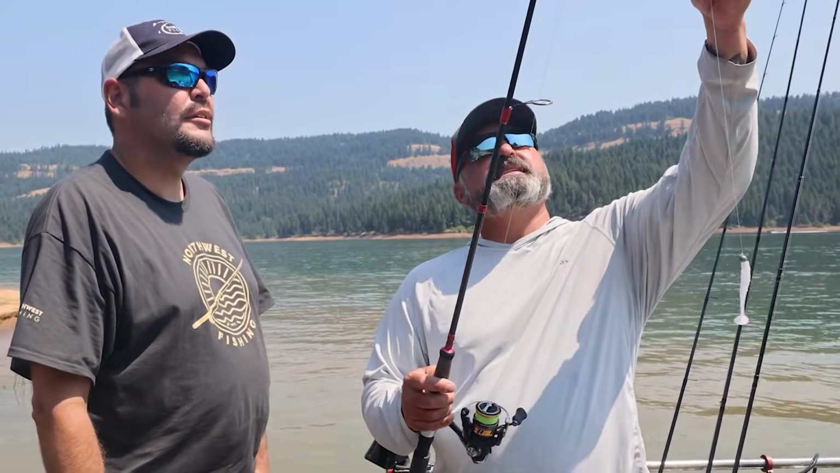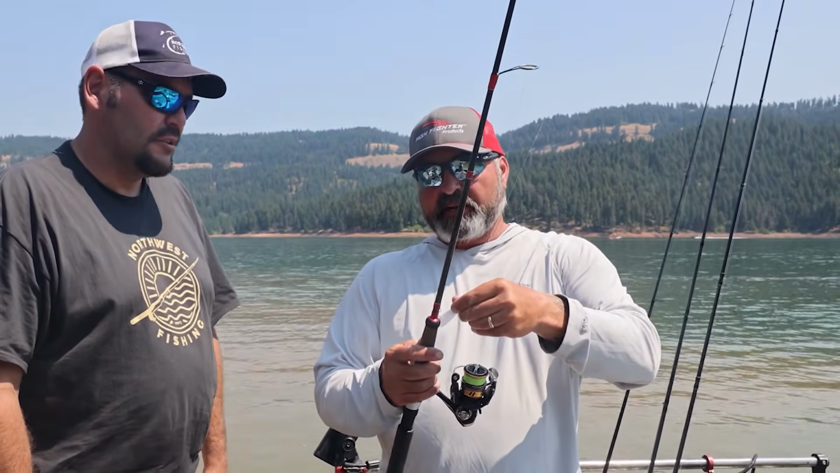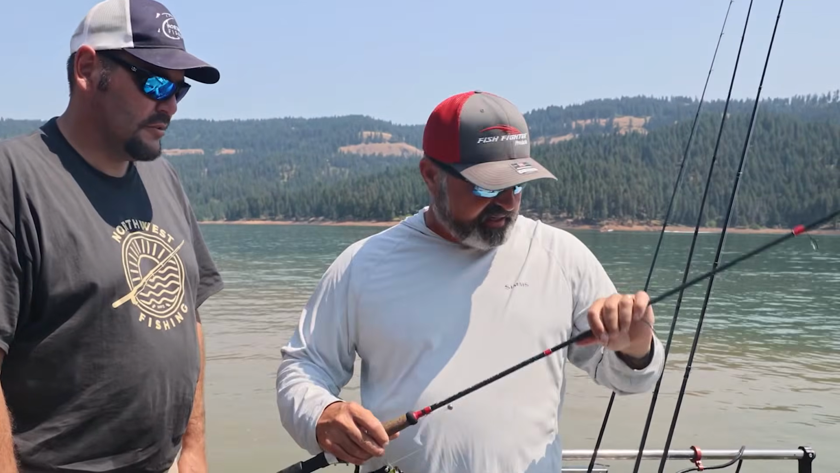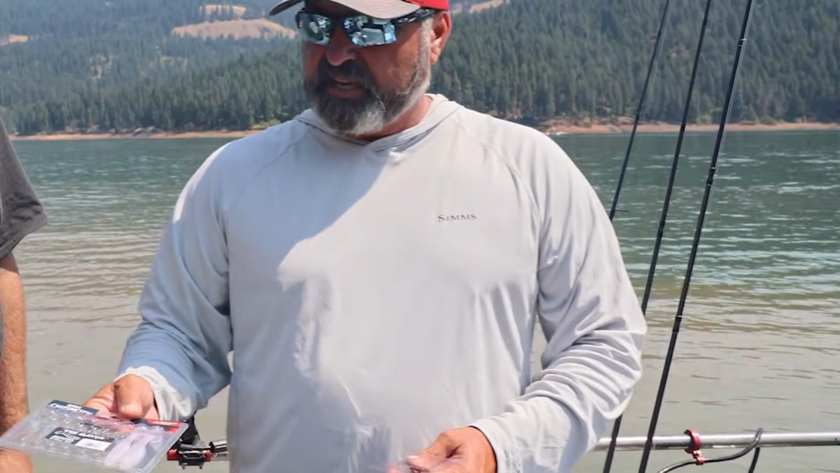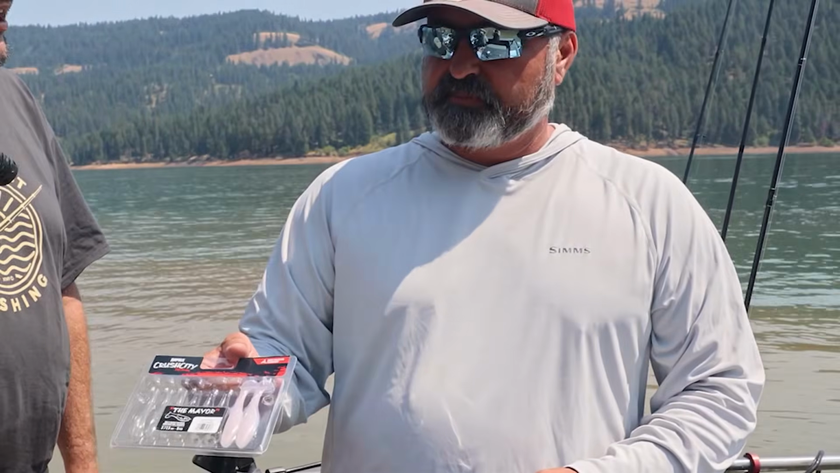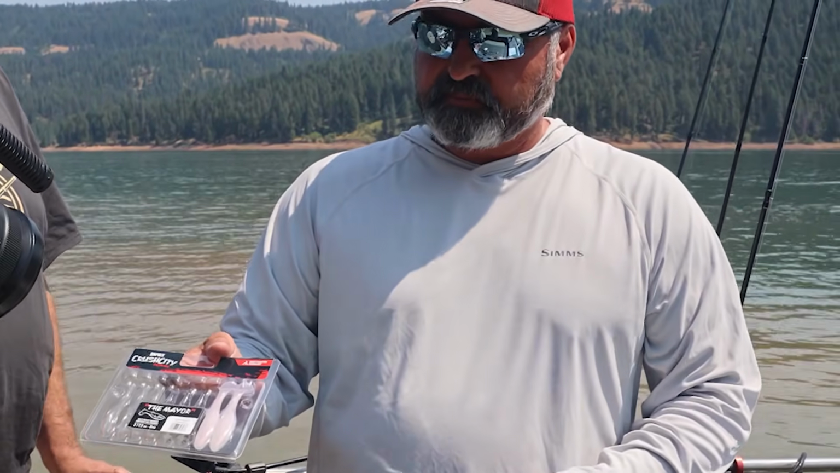So a lot of braid. Yep, but we always splice in about 8 feet of fluorocarbon. Now that's a must. If you're just an average fisherman, that could be why. Okay. Because bass have really good eyesight, especially in this lake. It's a clear lake. They can see your line. See that braid? Yeah. So that's a difference maker. And it gives a little stretch, huh?